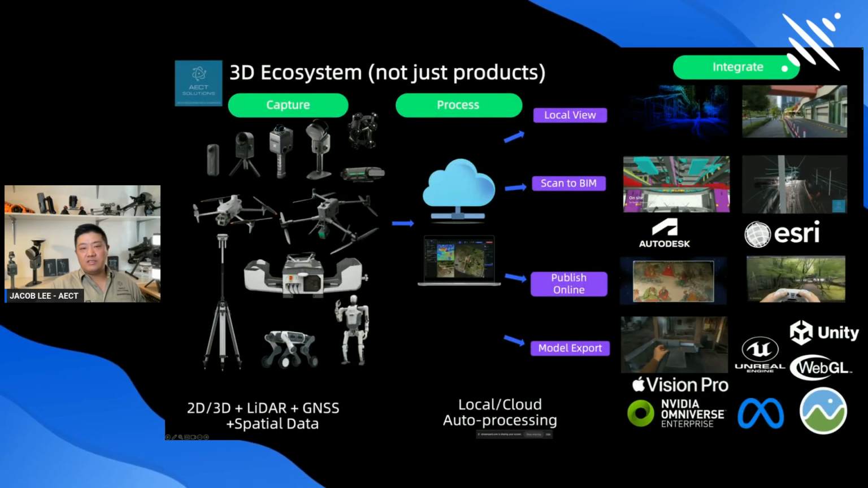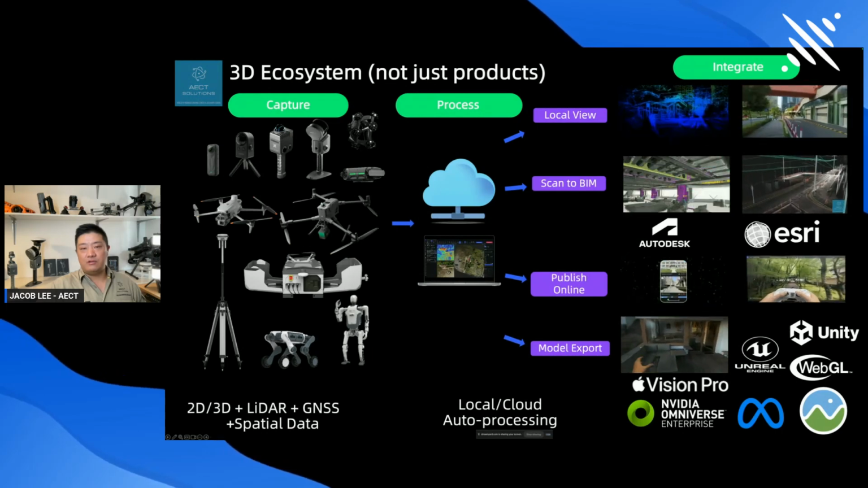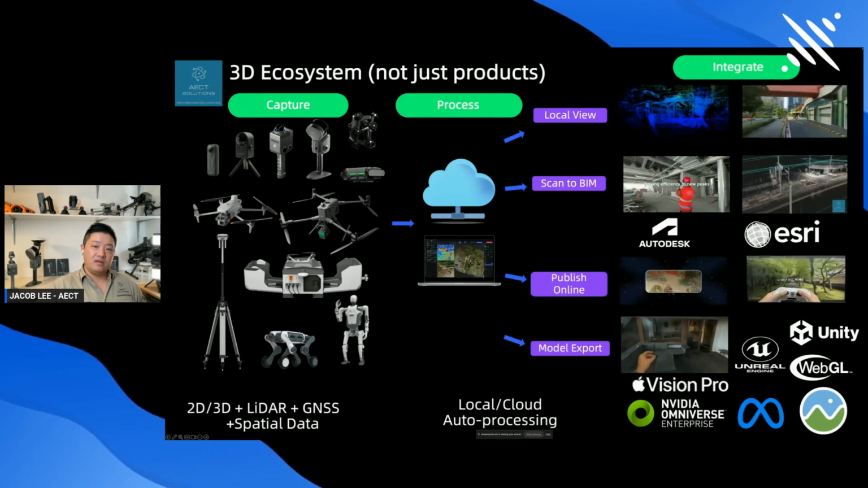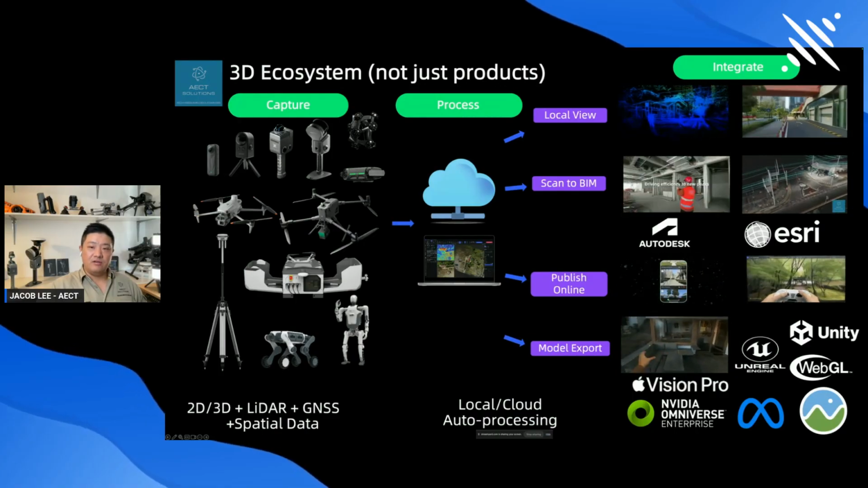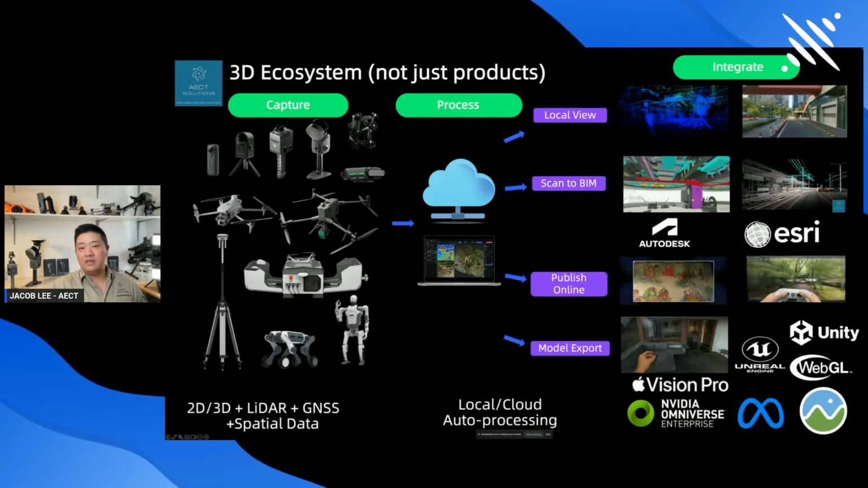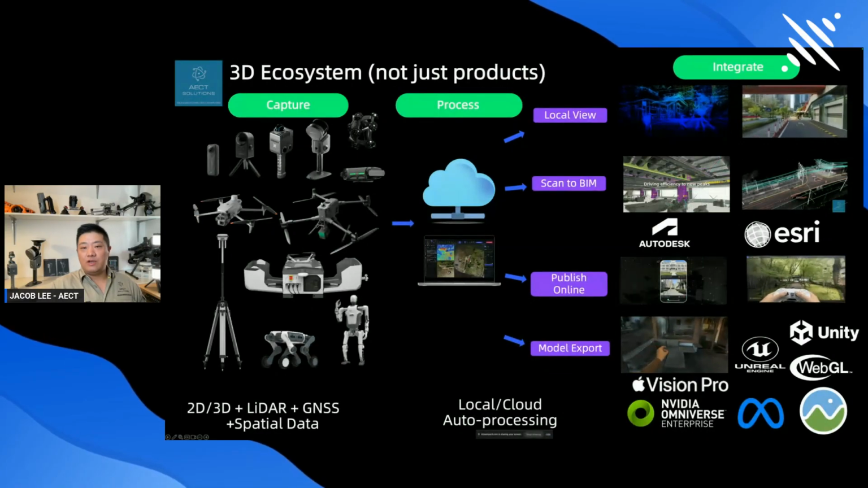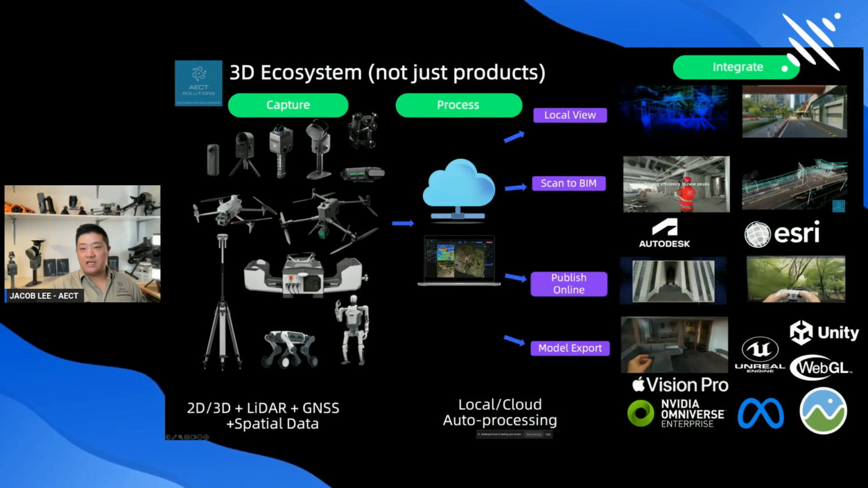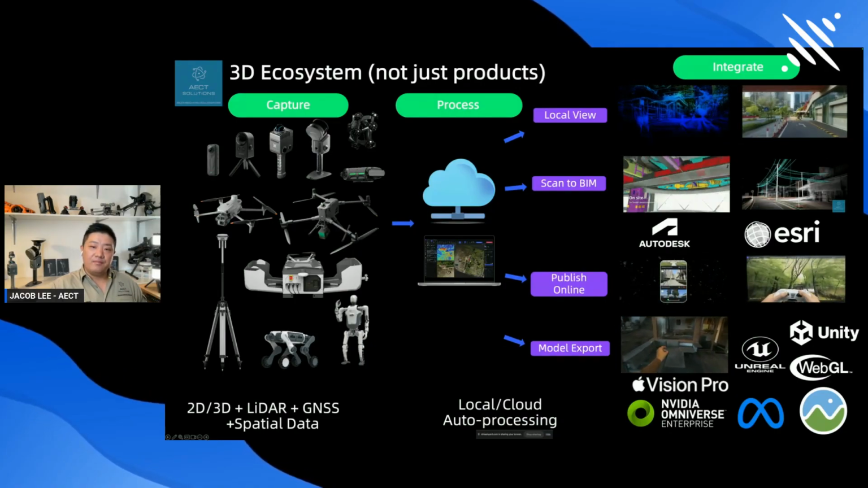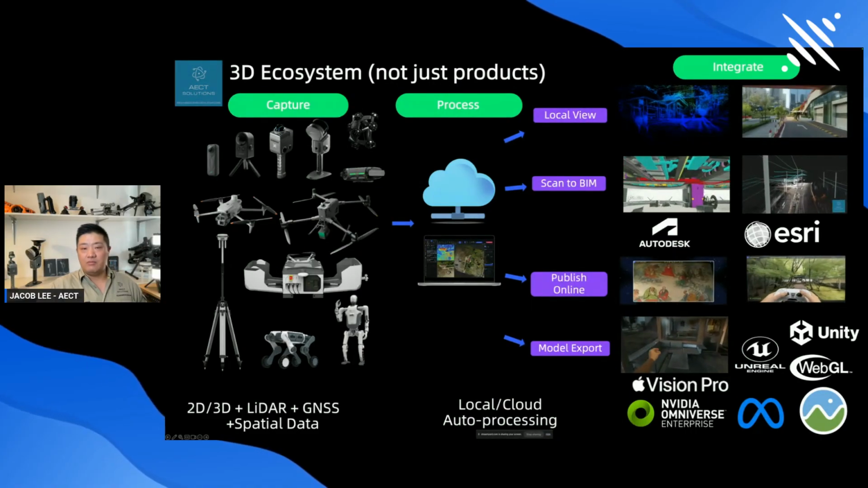So what's the difference between AECT and other distributors or hardware retailers? We try to deliver a whole ecosystem, from your capturing, to your processing, both local and cloud, to your viewing, publishing, model exporting, scan to BIM, scan to simulation, even integration to ArcGIS, Autodesk, Unreal, Unity, NVIDIA Omniverse, and so on. The clients and our solution partners come to us for the workflow and outcome, not just for the hardware.